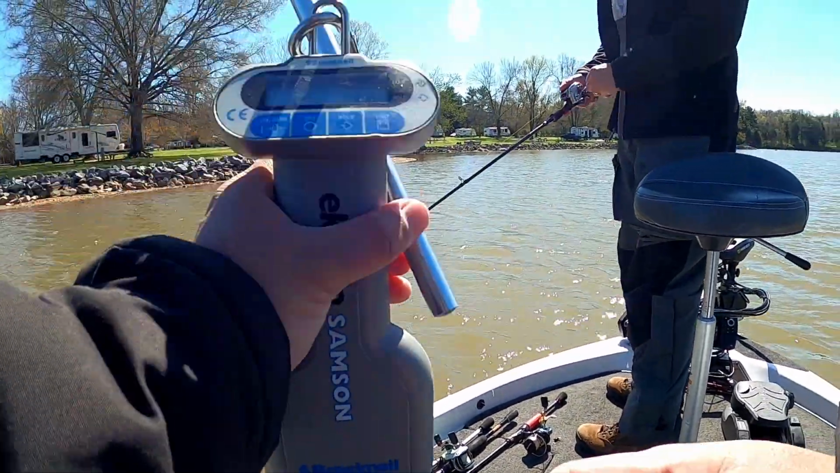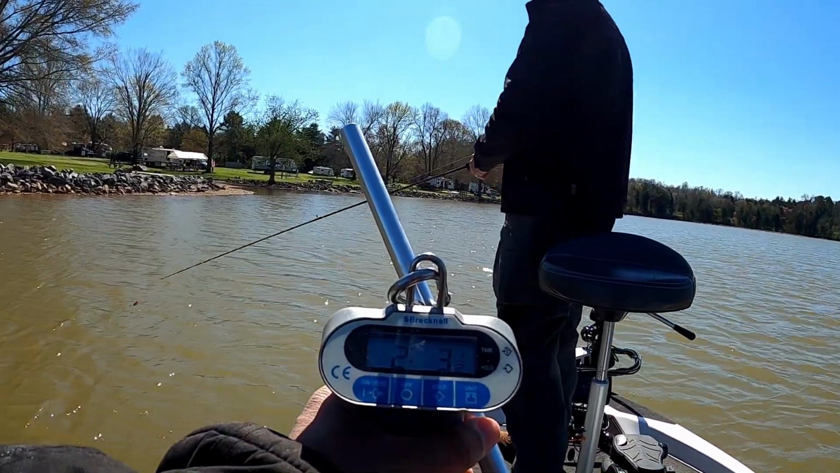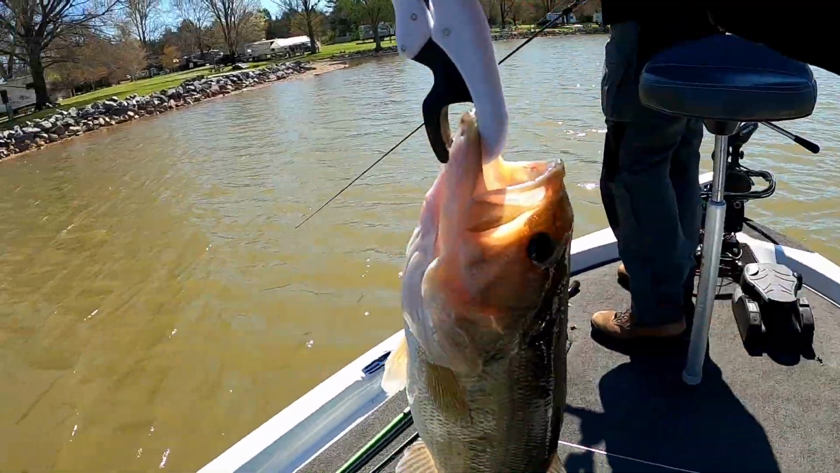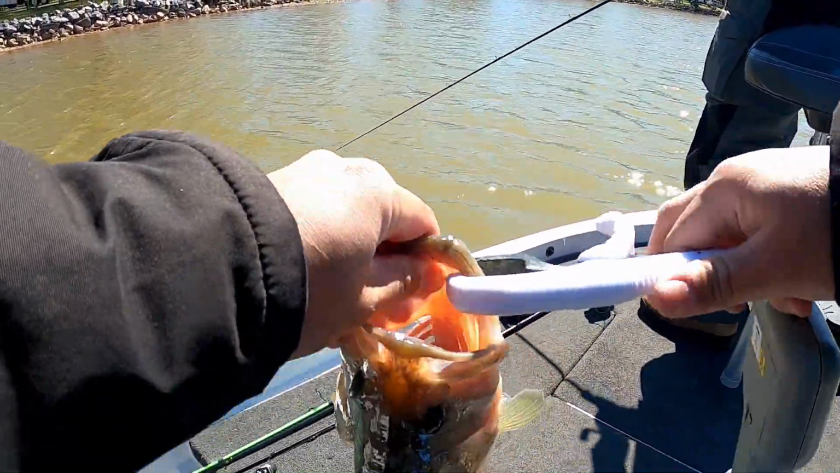2 pounds. Oh, you're right. Actually, it's over. It's 2 pounds and 3.5 ounces. Let's say 2 pounds, 3 ounces. That's a little under. Sitting right around 2.